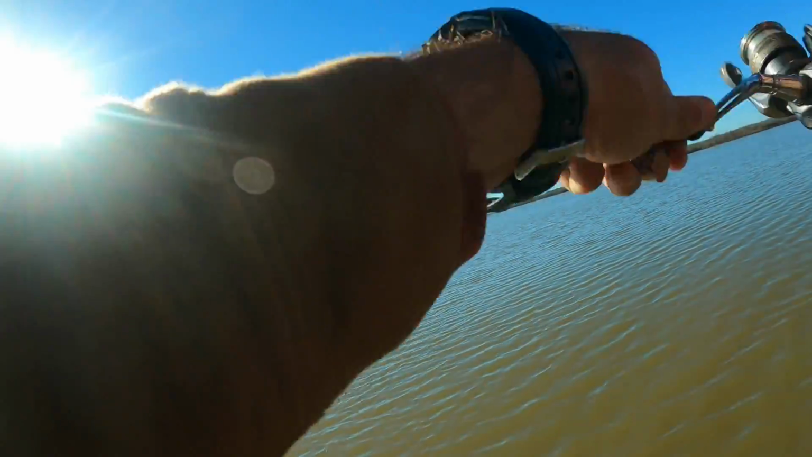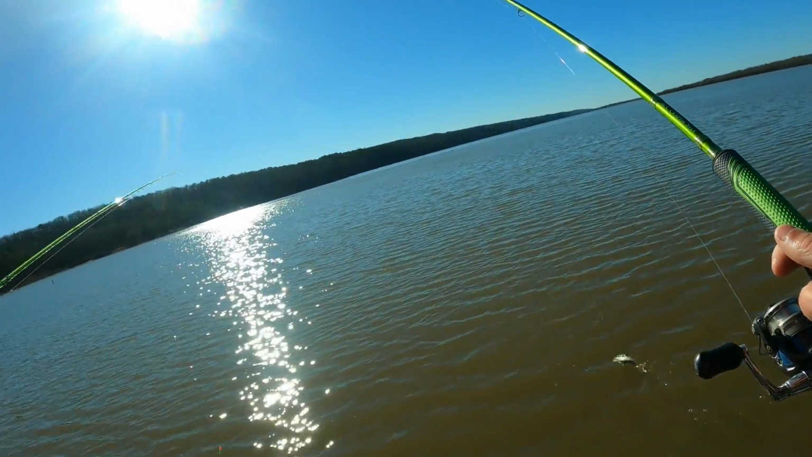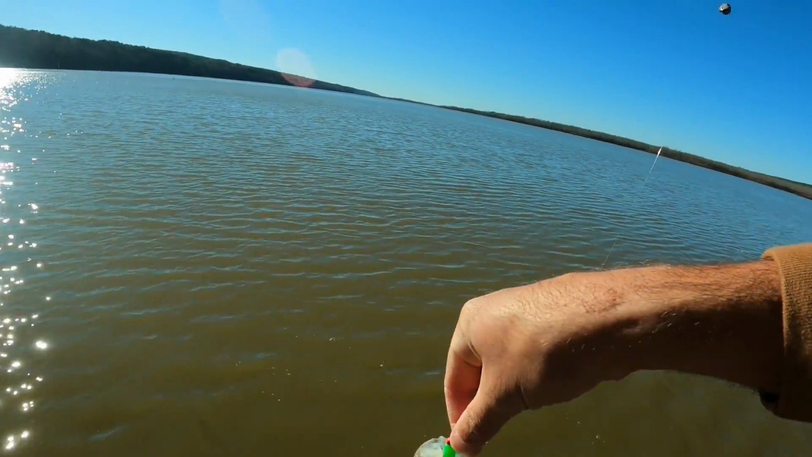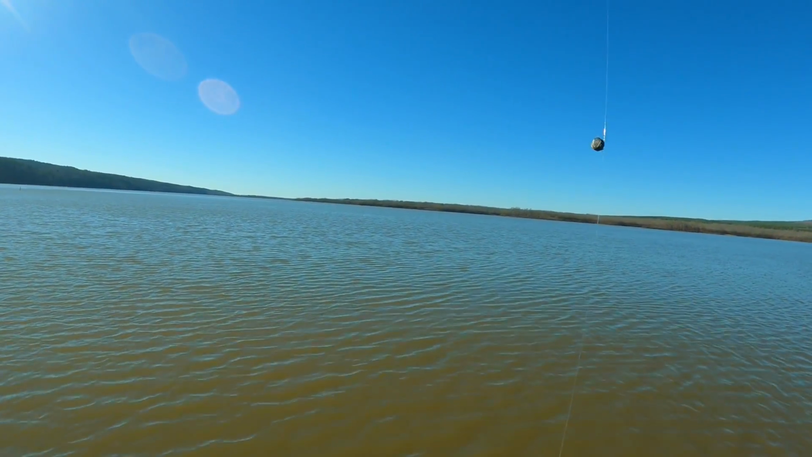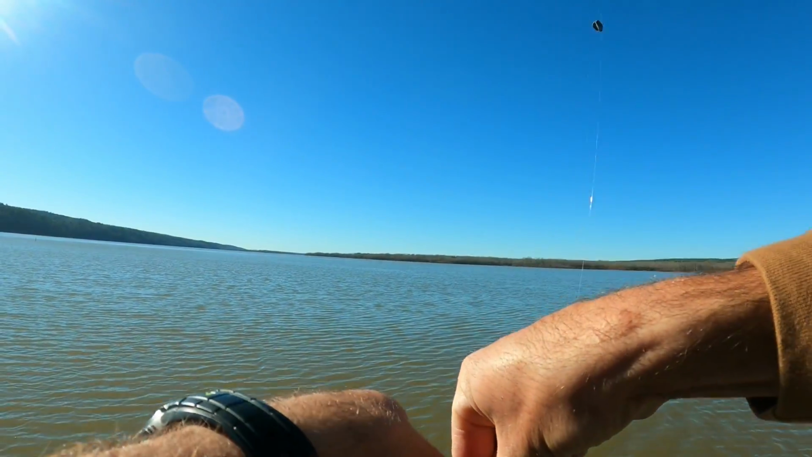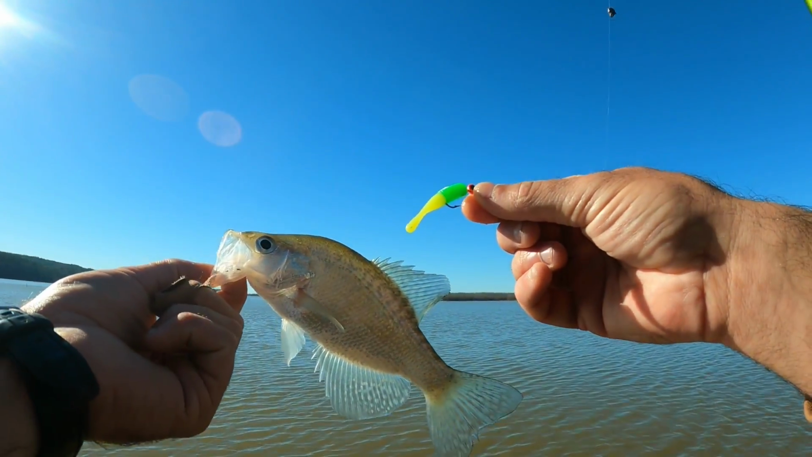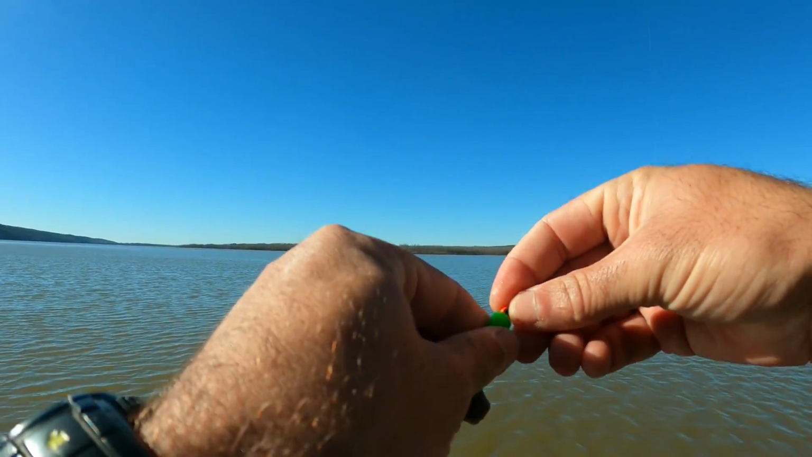Got him. Smashed it. Little guy though. The spot lock is here. Wind's kind of picked up a little bit. We had no wind whatsoever, and it was really easy to stay on top of these piles. But now with the wind picked up, we're just gonna try to spot lock and stay within the area and just keep pitching these jigs out over these piles and try to keep catching them. He hit it so hard. He wanted it really bad, but he's a little guy. Smallest one off this pile so far.